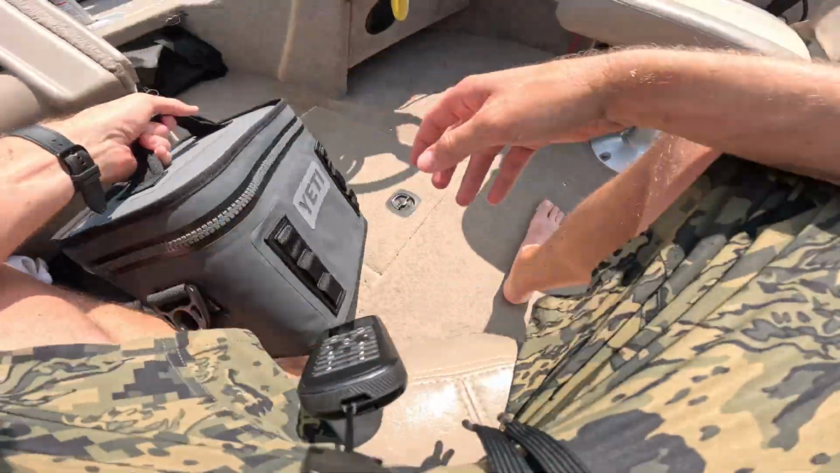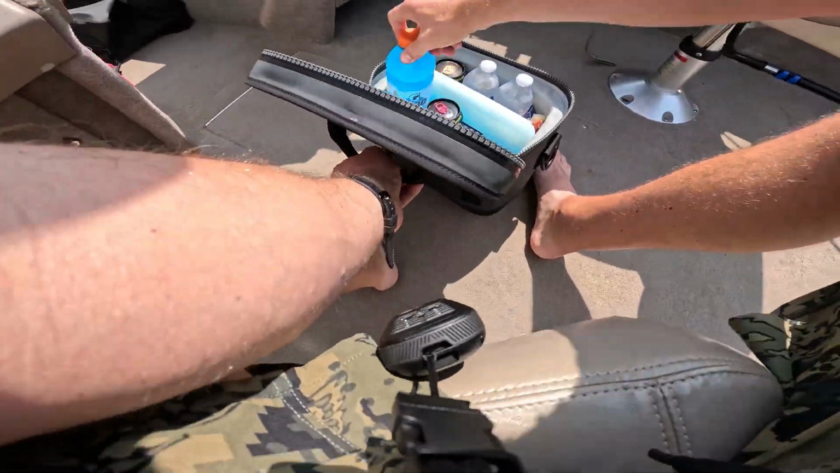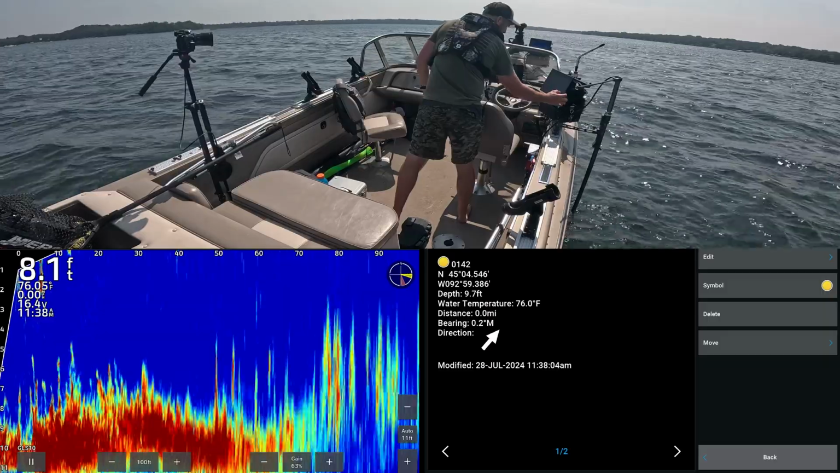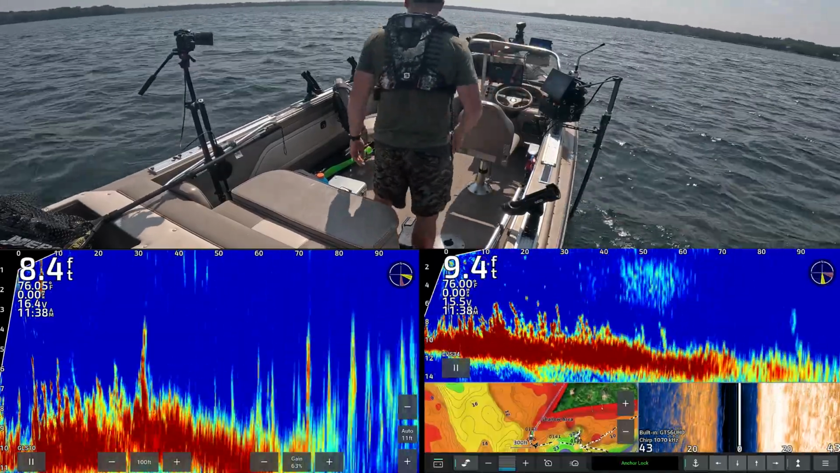All right, we're gonna get another drink. This time we're gonna go Gatorade. All right, we're 30 minutes in. We're gonna mark this spot here. Look at those fish down there. Look at the fish out there. This is a great spot.